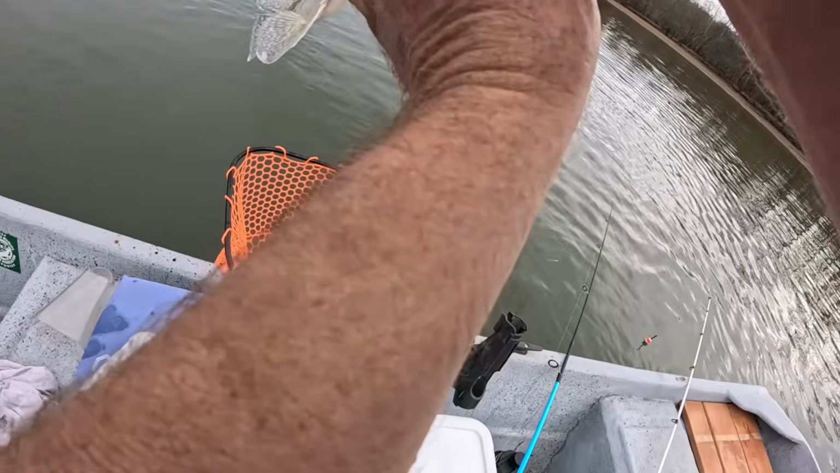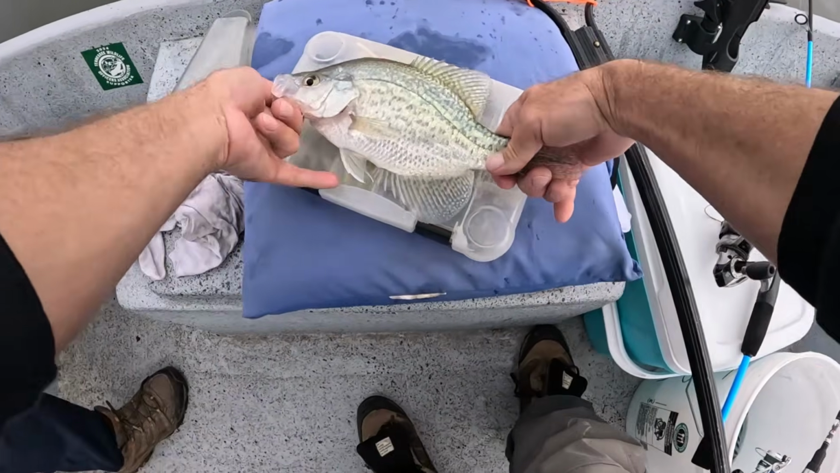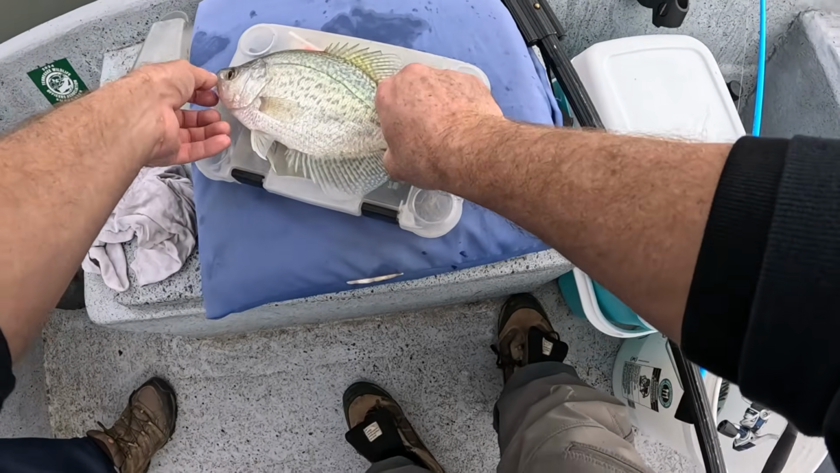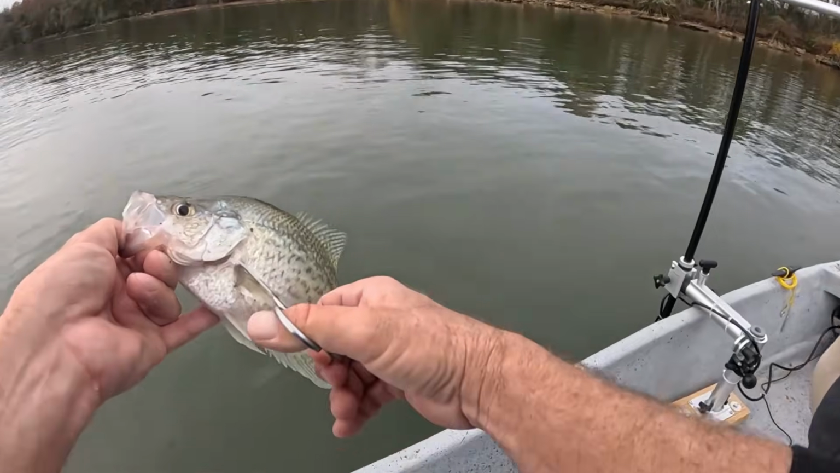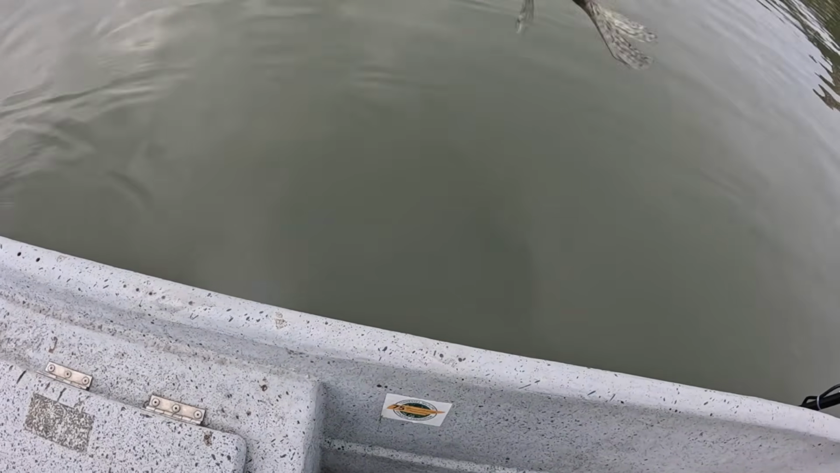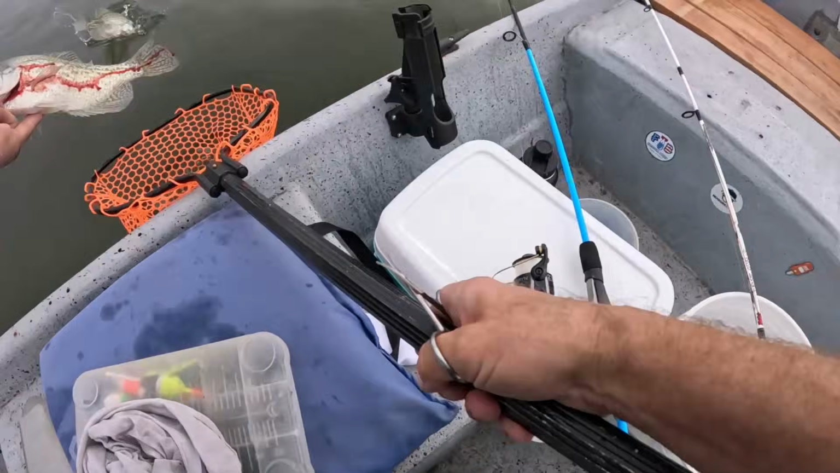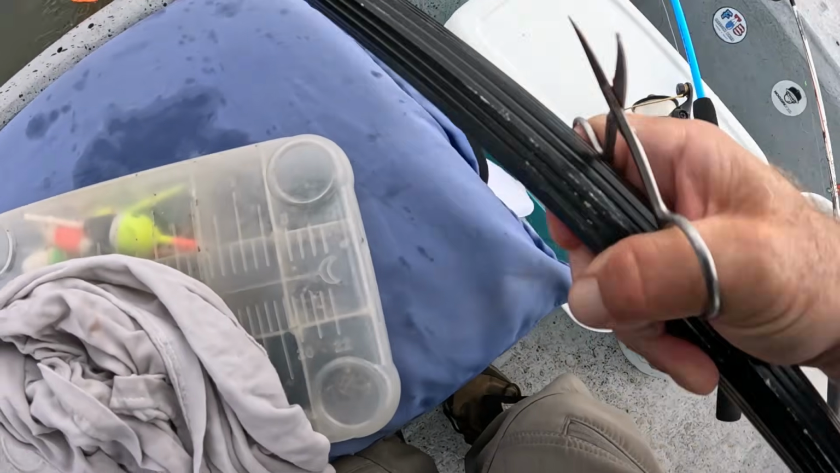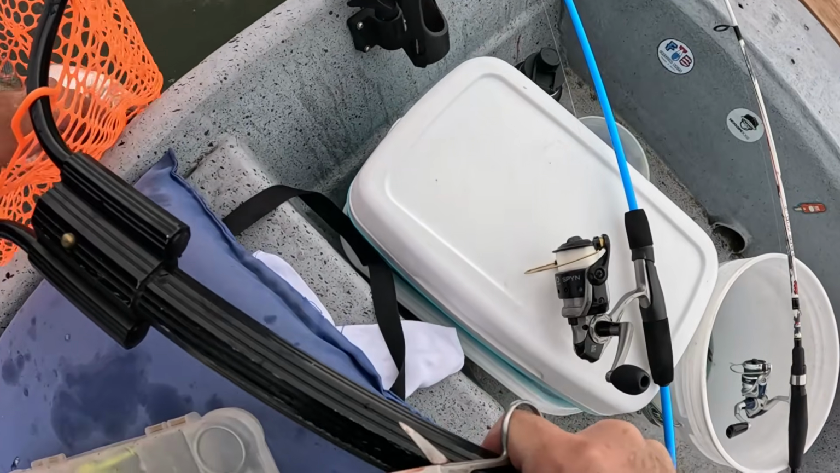You see me hook him again? That hook is sharp. Oh yeah, nice. Got you, baby. Who loves you, baby? Got another one. You need me to net him? Okay. Oh, it's a big one. Get him in here. Okay, back to back keepers.